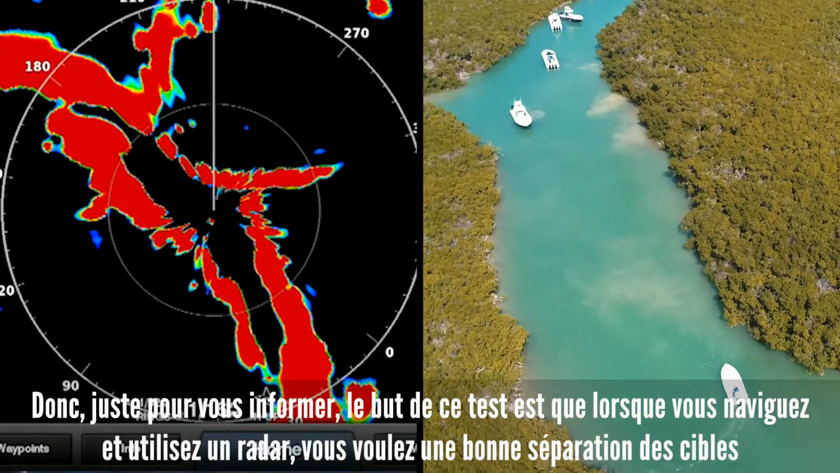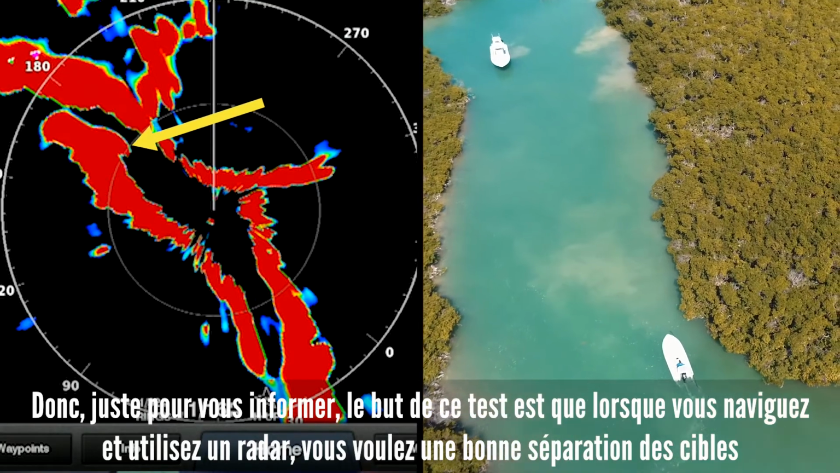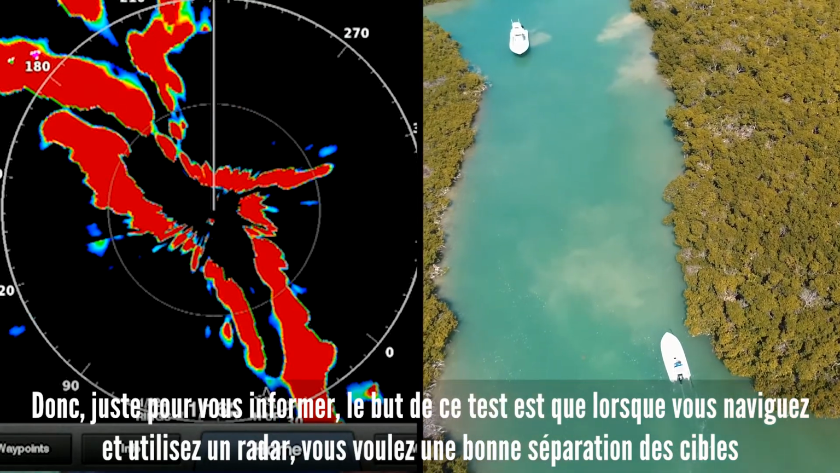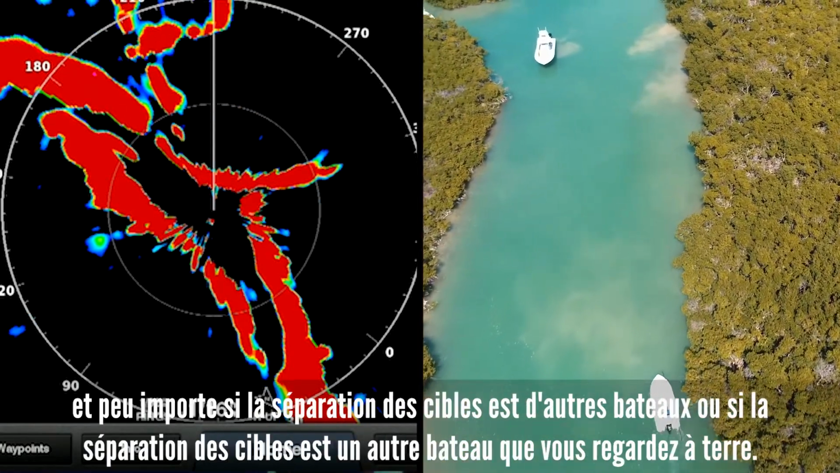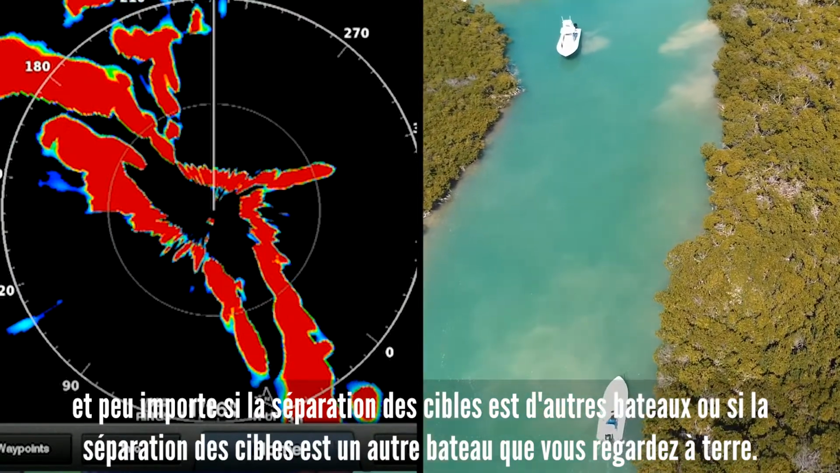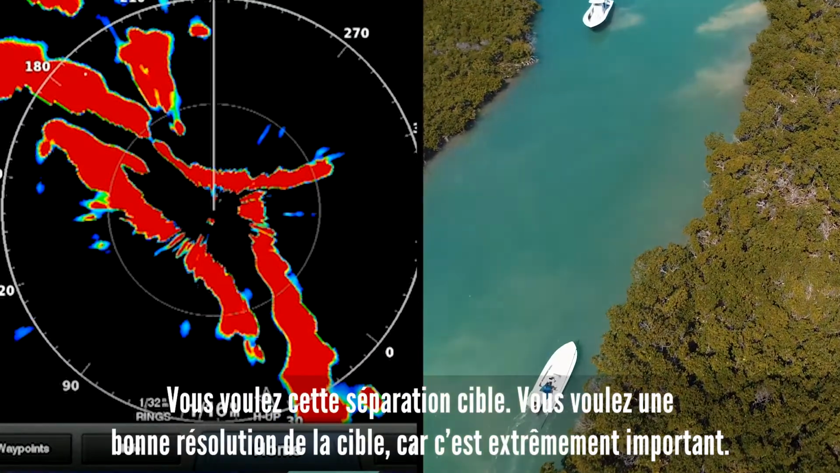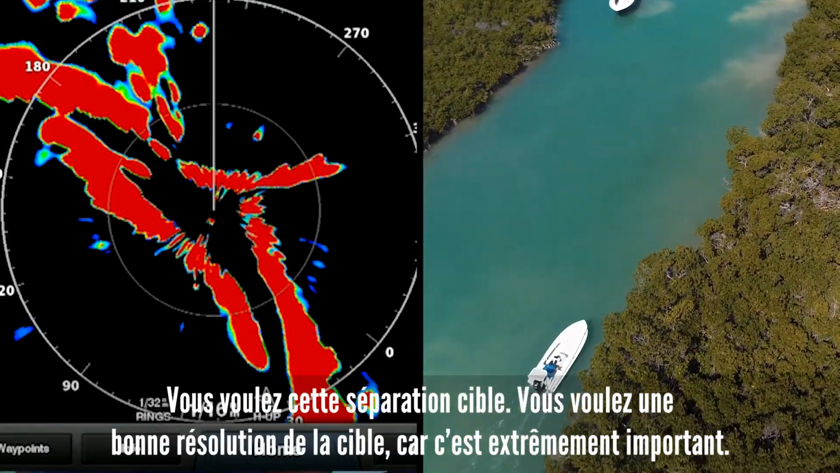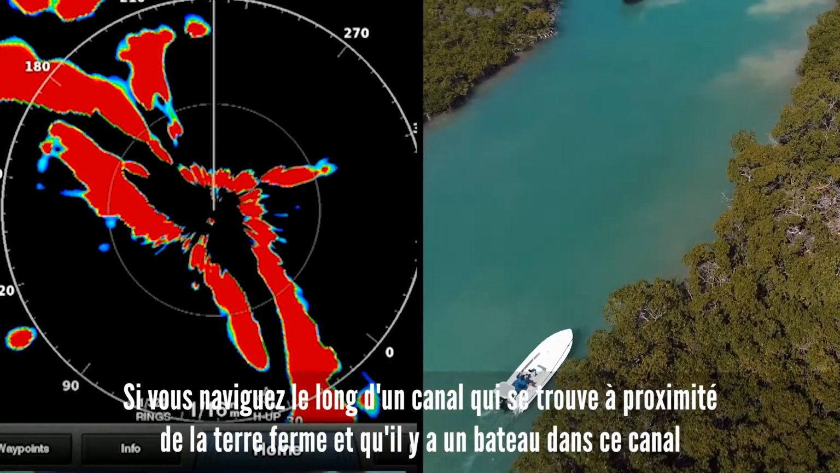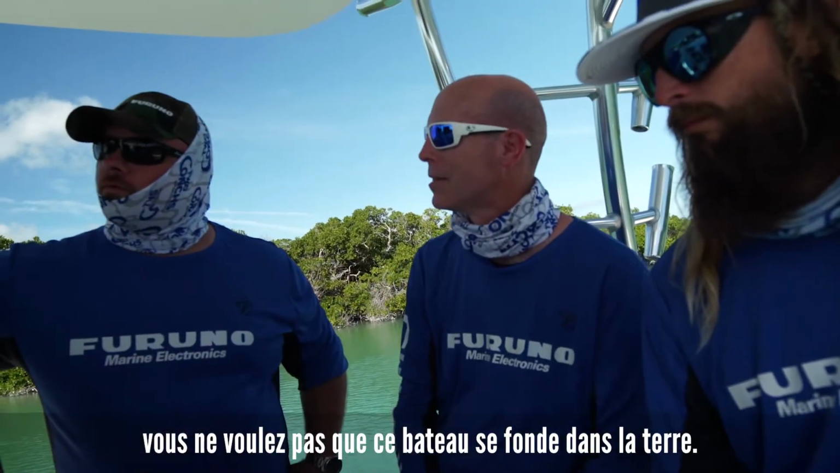Just to let you guys know, the whole purpose of this test is, when you're running around and you're using a radar, you want great target separation, and it doesn't matter if the target separation is other boats or another boat you're watching and land. You want that target separation. You want good target resolution, because it's extremely important. If you're cruising along a channel that happens to be near land and there's a boat in that channel, you don't want that boat blending in with the land.